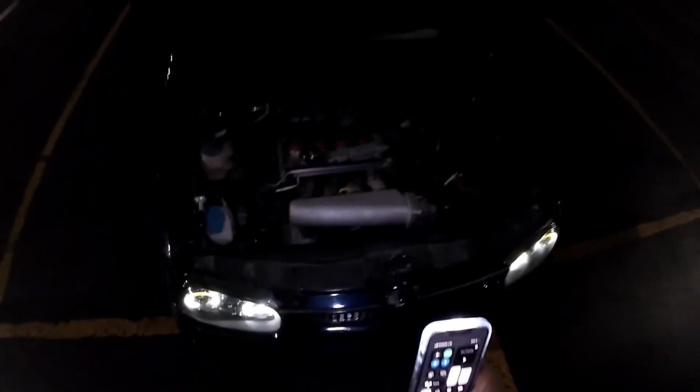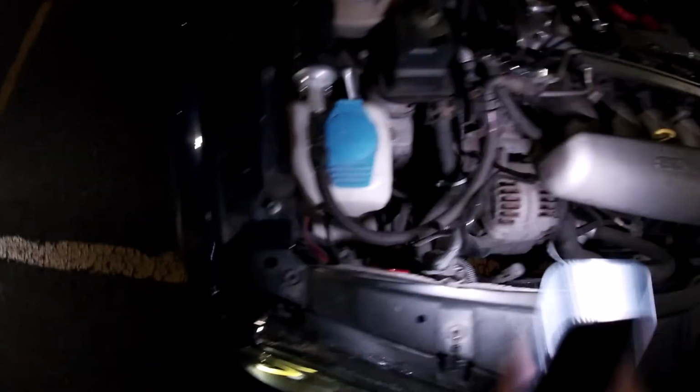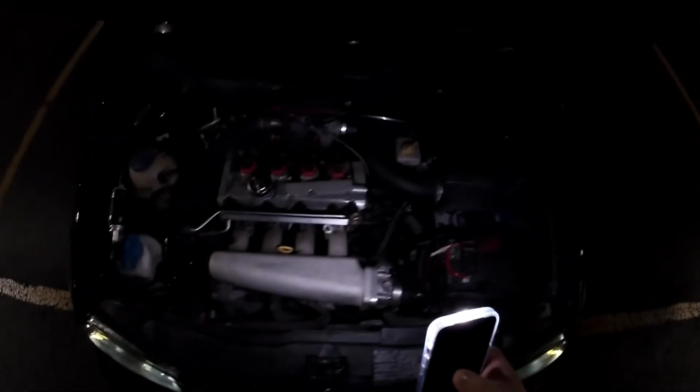There she is. There's the engine bay. Get a light on that for you guys. Coolant level's good. Oil's good.